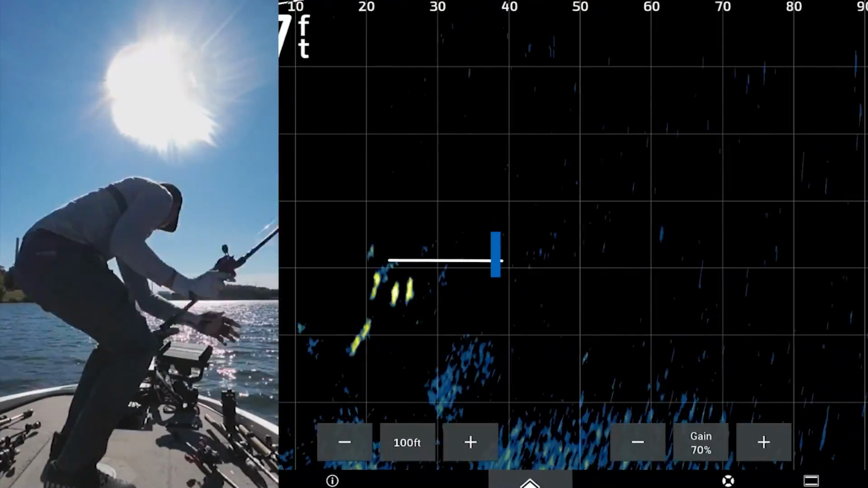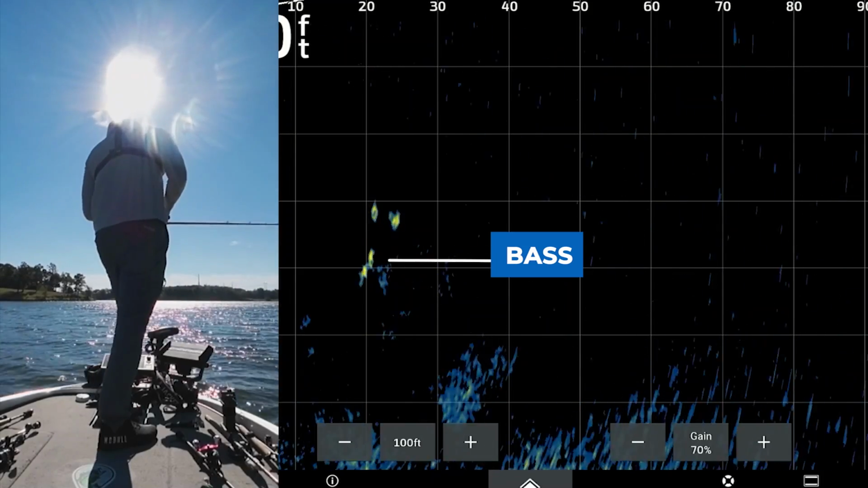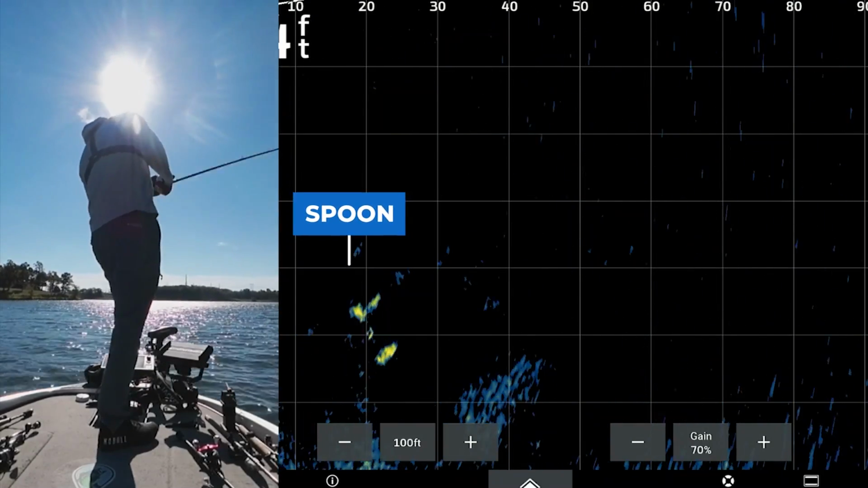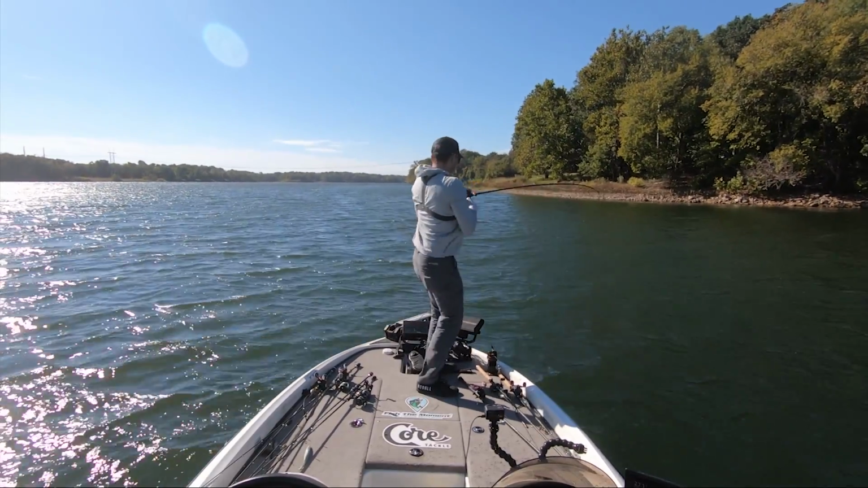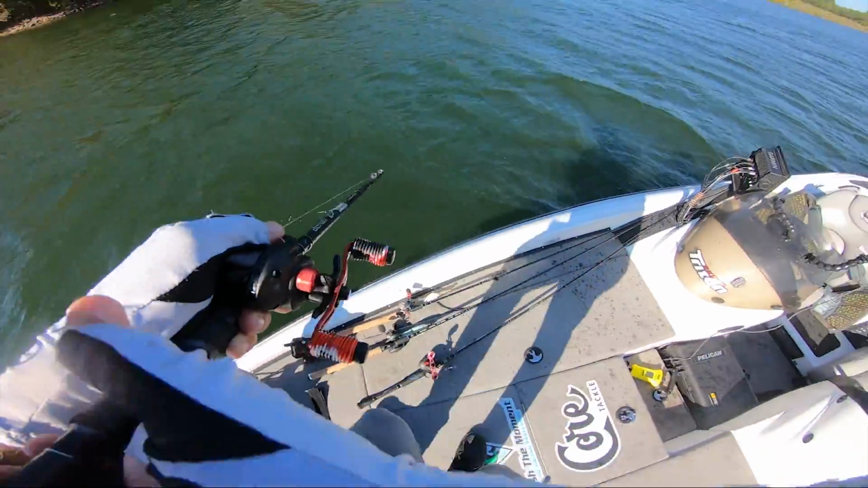Got that spoon on. They're grouped up here, guys. I don't understand why the better ones are grouped up. The ones I was catching that were isolated were definitely a lot smaller. If I can get my bait around some of these, oh, they're all over. Come on. Come on, got him. Right in them. All just really quality fish, guys.